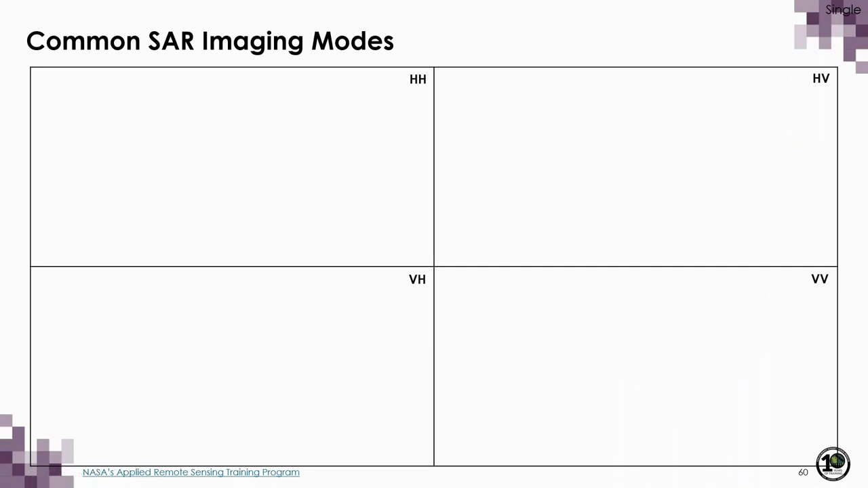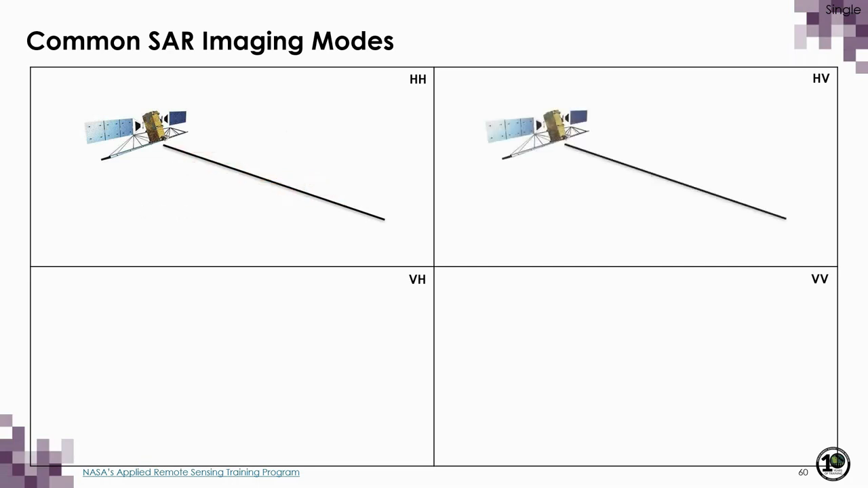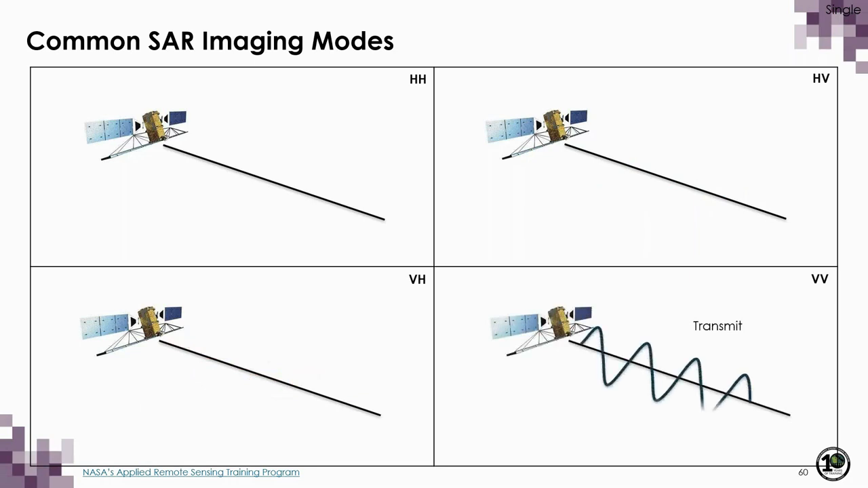So with linear horizontal and linear vertical, there are 4 possible transmit-receive combinations. We can have HH, where we transmit in the linear horizontal and receive in the linear horizontal. HV, where we transmit in the linear horizontal and receive in the linear vertical. VH, where we transmit in the linear vertical and receive in the linear horizontal. And VV, where we transmit and receive in the linear vertical.